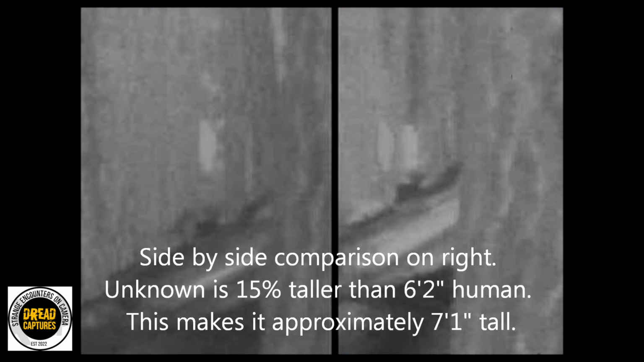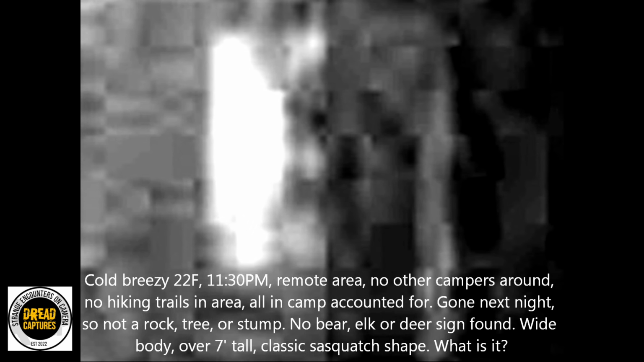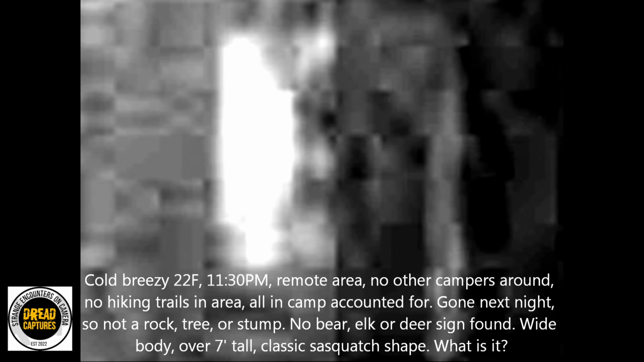The thermal signature itself is compelling. Clearly bipedal, clearly large, but how large remains the million-dollar question. Professional equipment and team, detailed analysis, compelling footage, but yet this is still no slam dunk. Anyhow, let me know your thoughts on this thermal evidence.